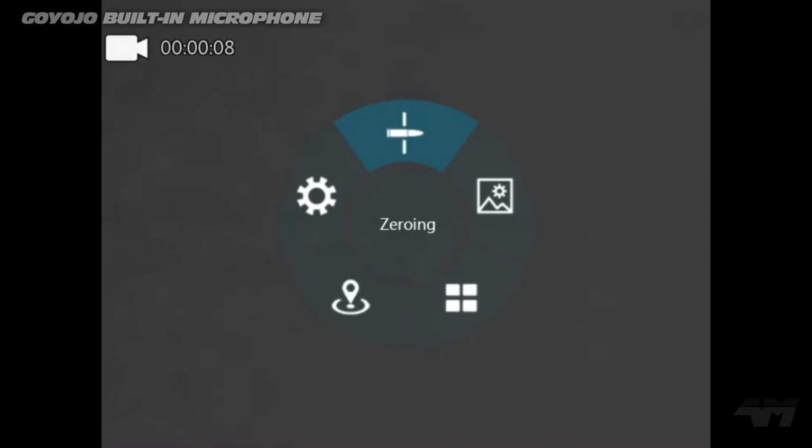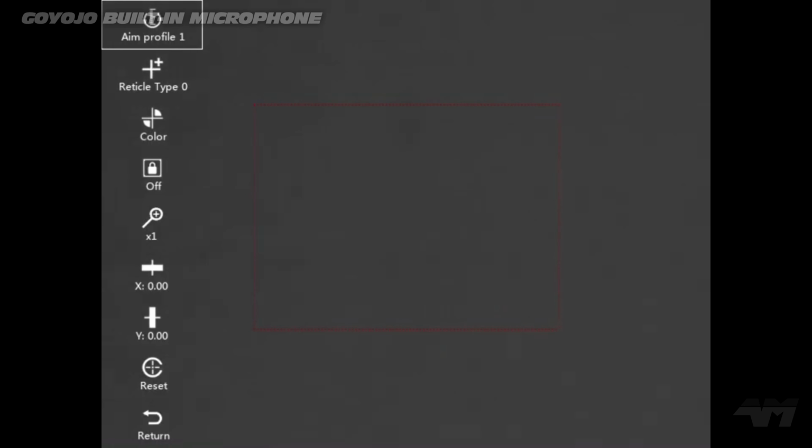Okay, so what I want to show you now is this zeroing. This is pretty cool. So if I select it, you see that? It says aim profile 1 at the top left hand side there. That means you can set this up with different profiles. And I believe it's up to 5. Hold on. Yep, 5 different profiles.